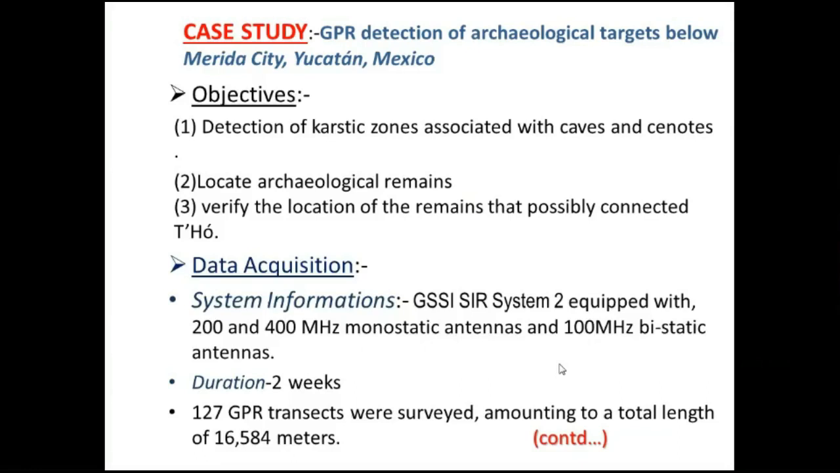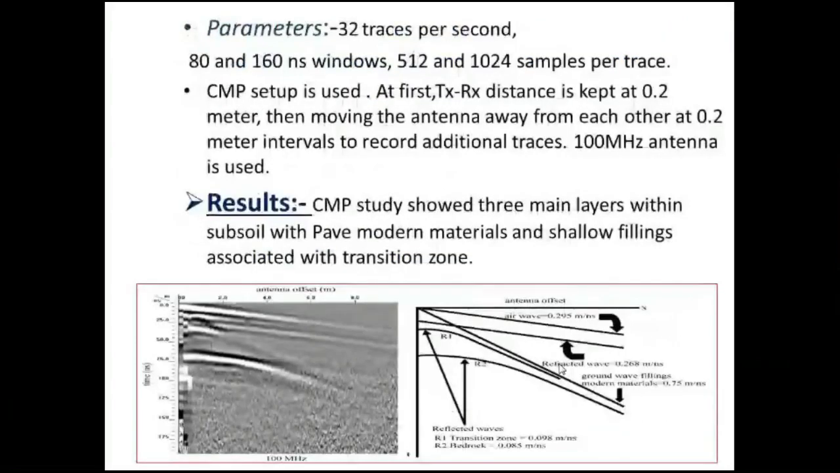Generally, one person can do a GPR survey. In my case, I took help from two of my staff, as they were working on a project and were available. Otherwise, a single person can do the whole survey, but it would be more complicated and time-consuming. They surveyed 127 GPR transects, around 16 kilometers.